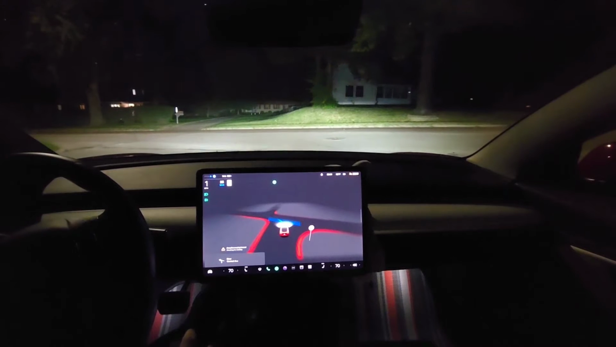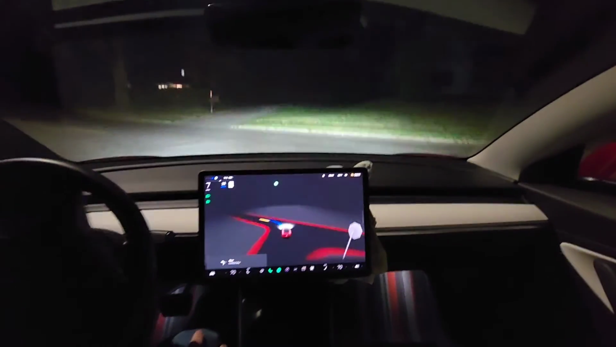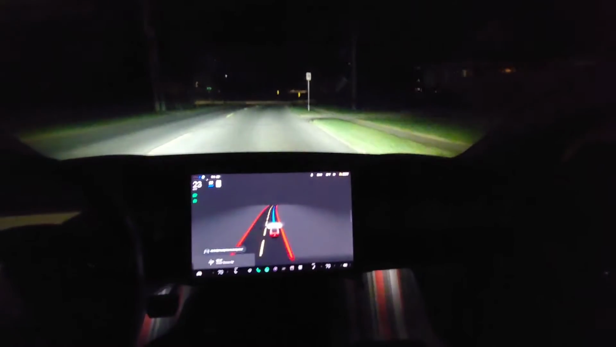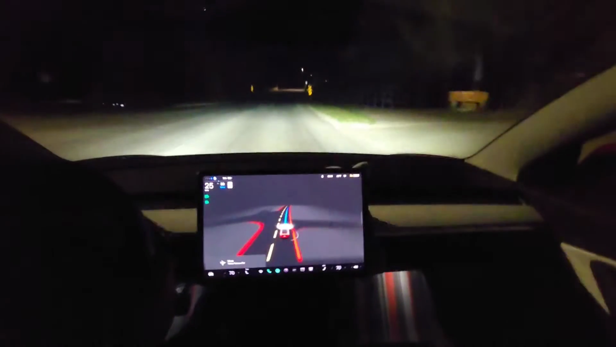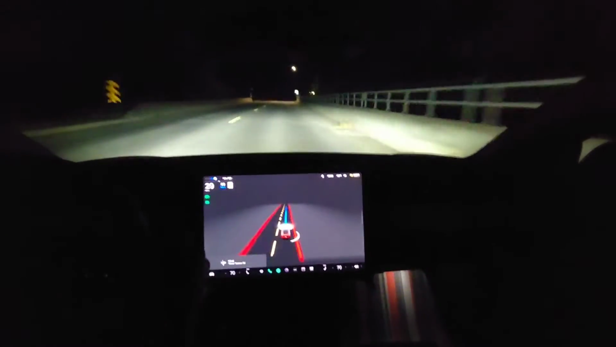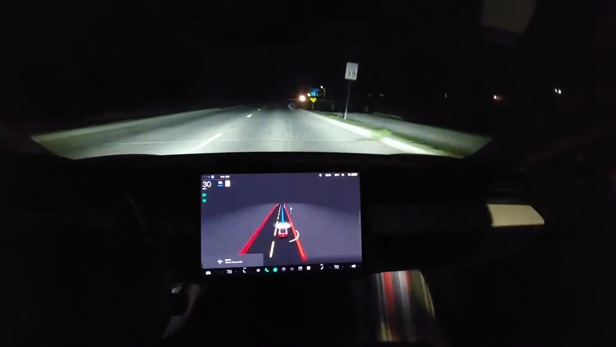Now this intersection is really hard to see as a person. The car should have an easier time with it with the camera angles, but it seems to have trouble too. So as you can see, when making left turns, it still has the issue where it creeps forward and is a little too far to the left when it does it, but it's much less than it was last year.